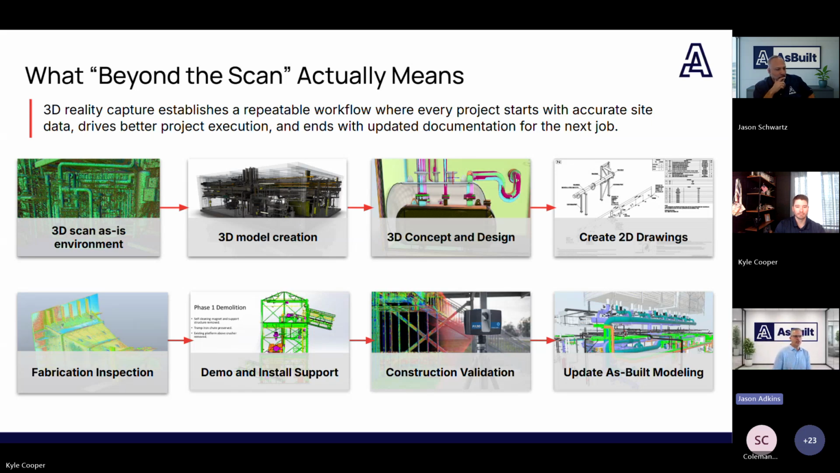Next step would be construction validation. So this is scanning during construction and installation. There's a couple of reasons to do this. One, are things being installed as shown in the design package? Two would be to capture all of these areas that may not be visible once the equipment or other systems are installed. And then also would be to document areas such as confined space or areas that we will not be able to enter, or equipment that won't be visible during normal operations.